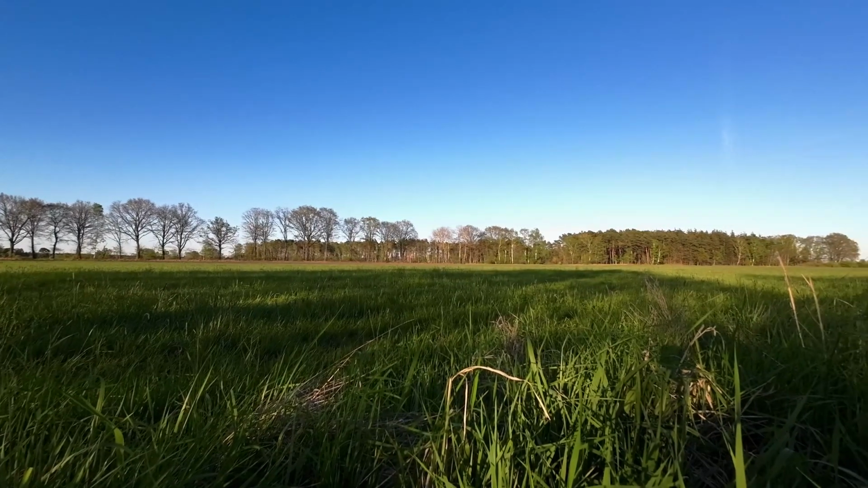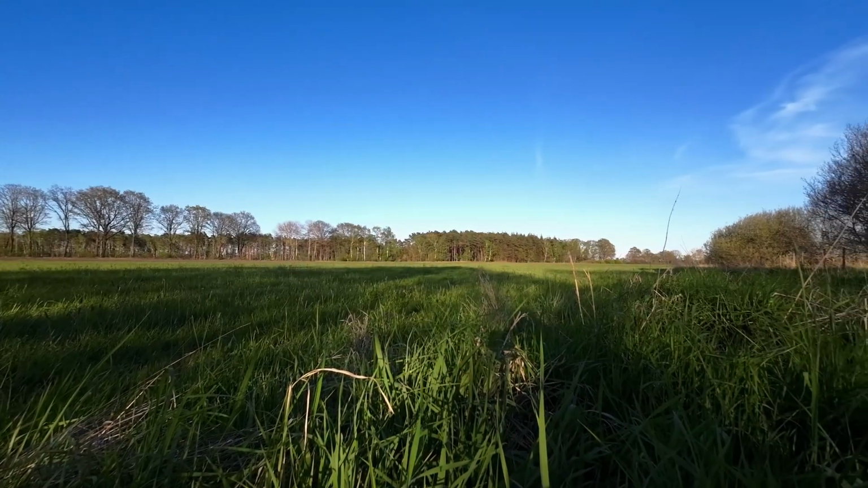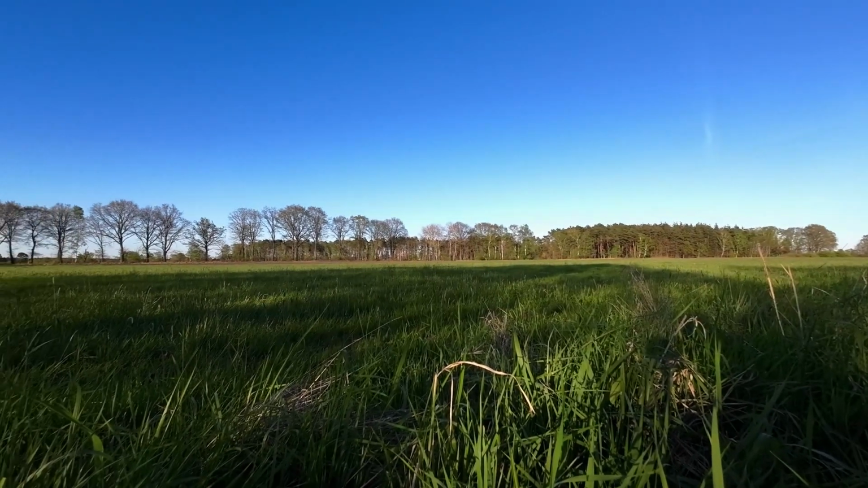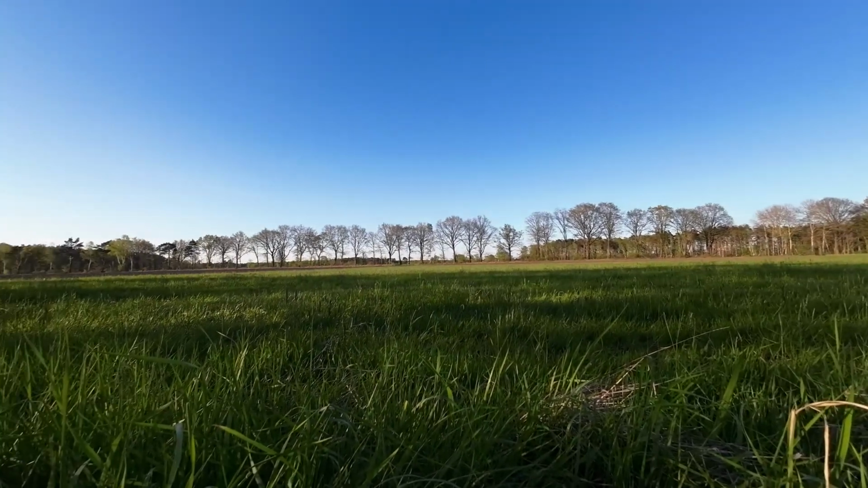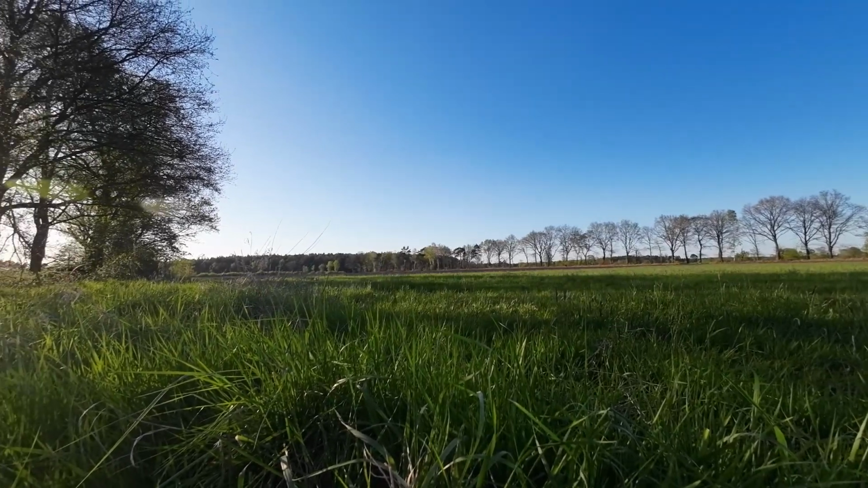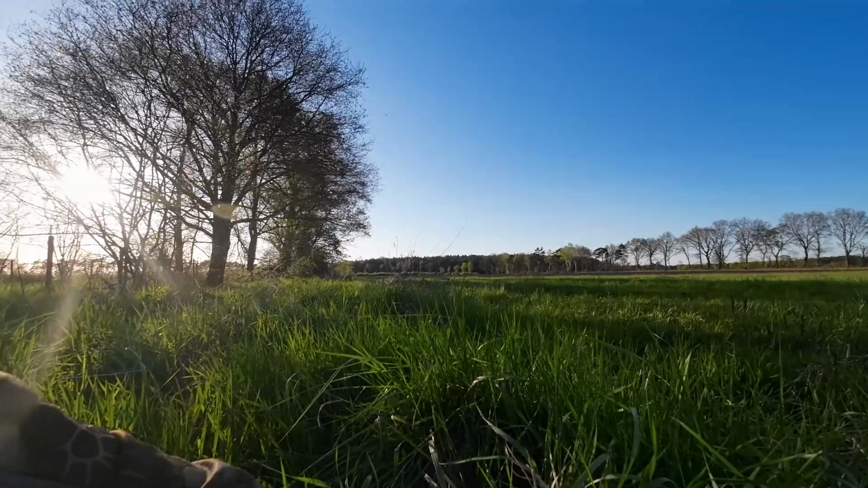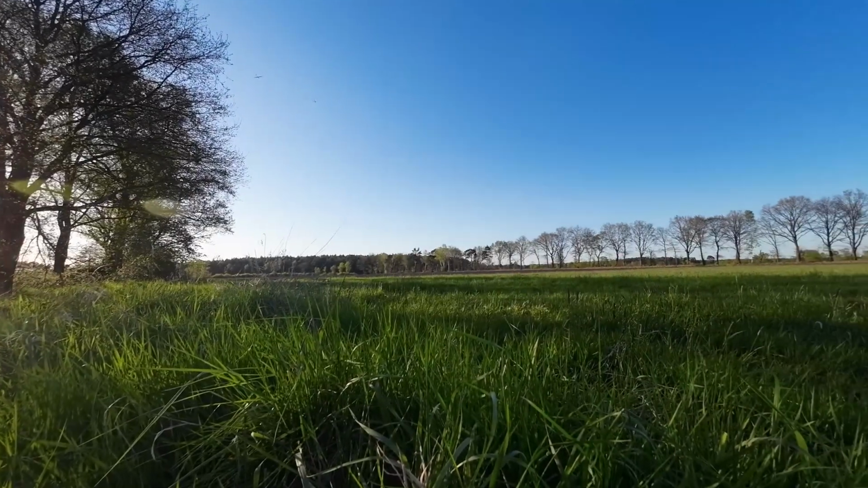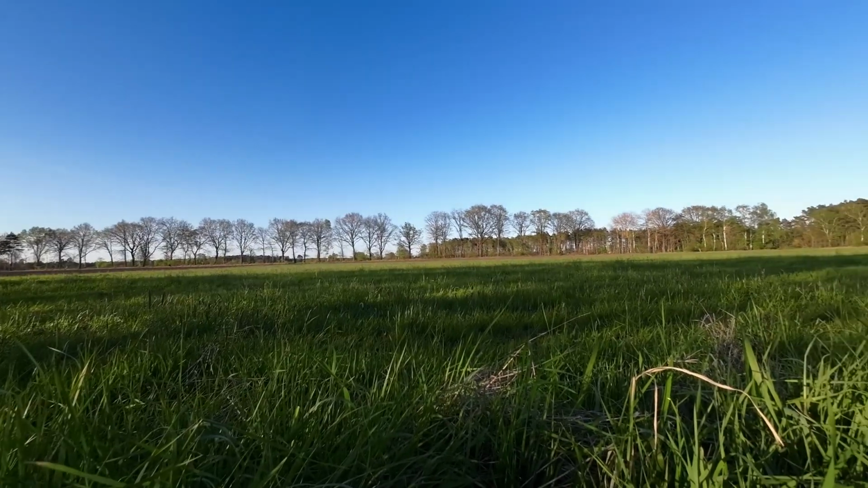And this shot should be giving you some idea of the area I'm in. You can see that I'm sitting in the high grass. It is a beautiful day. The moon is shining at me. Sun is going to set in a while. That will still take some time, but yeah, you can tell it's absolutely beautiful out here, and I'm enjoying it out here already. Not seeing wildlife yet, but it's just good to be sitting here.